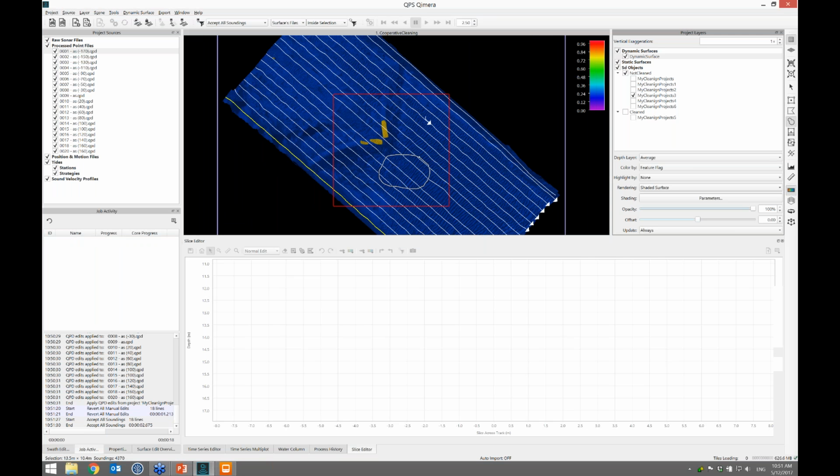I can do other things. If I wanted to in this main project, I could have done re-SBP. I could have applied SBETs. I could have done other kinds of things. Meanwhile, other people are cleaning the data, reviewing it, and marking up the soundings. So it's a quick way to get through a big job and spread the work around. So that's the end of that.